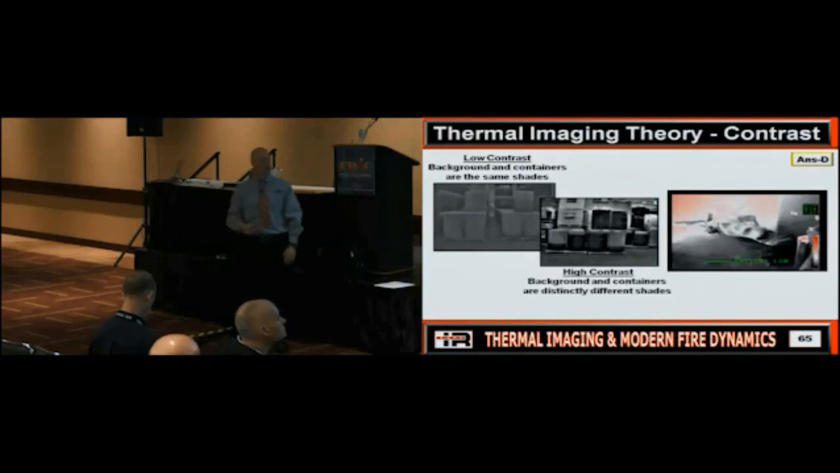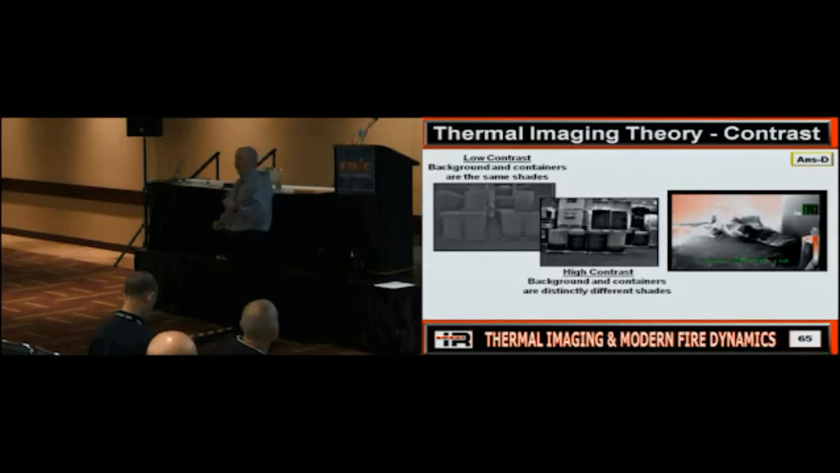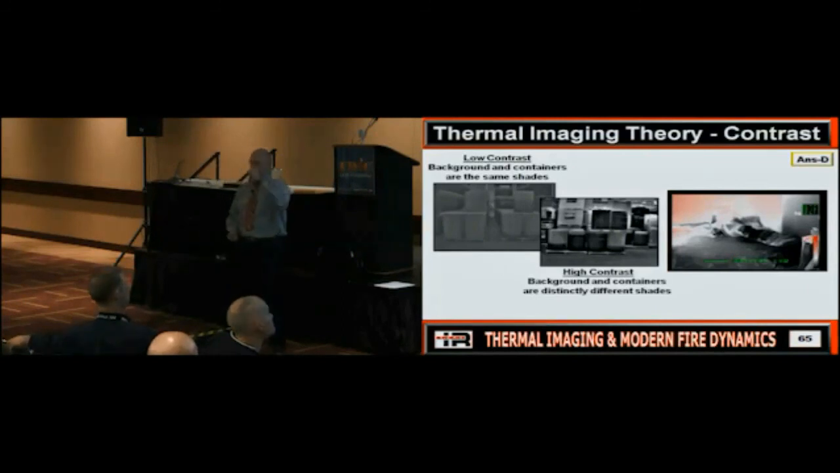All right. Now, can we change contrast with water? Yes. If we're looking for a down firefighter, try to avoid putting water where? On the firefighter. Because if I rake the bottom of this room with water, what did the temperature all just become? The same. Does everybody see what can happen? And now I'm trying to use a camera and it's not working because it can't show me a temperature difference where one doesn't exist. But if I hit everything up high and can keep it up there, will that help with the bottom? It could. Does everybody see the difference? So that's something to think about, all right?